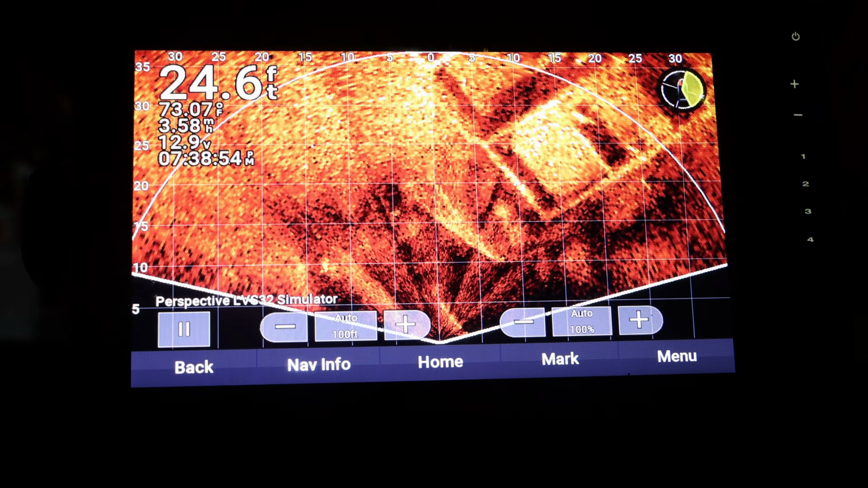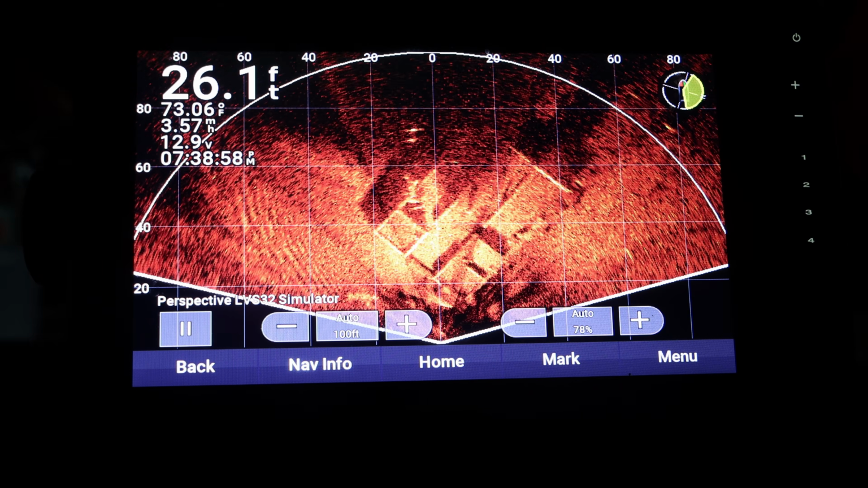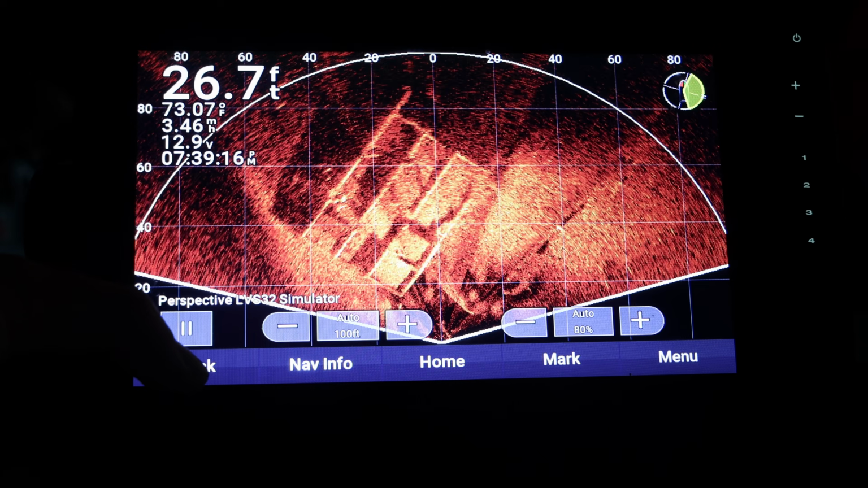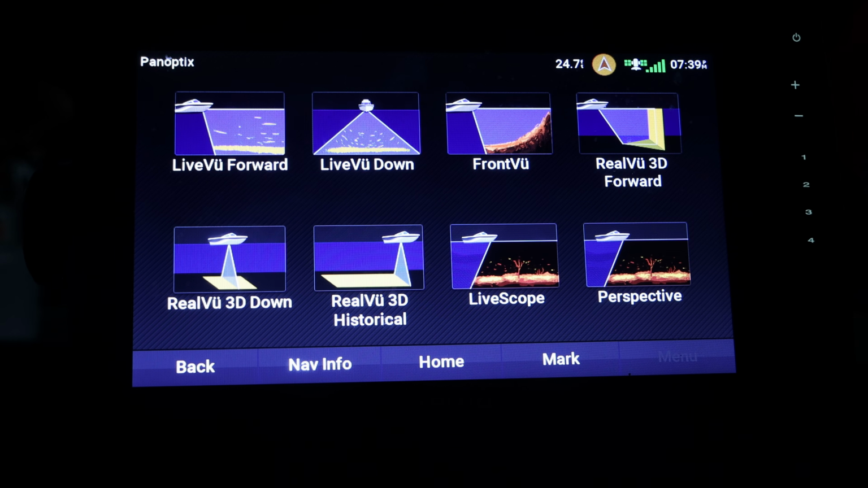And then perspective. It's pretty similar to the Live Scope, but it is a much broader area that is being covered instead of just the front. Whenever I upgrade to Live Scope in the future, I'll definitely do something more in depth. But for now, that's all we're going to cover for that.